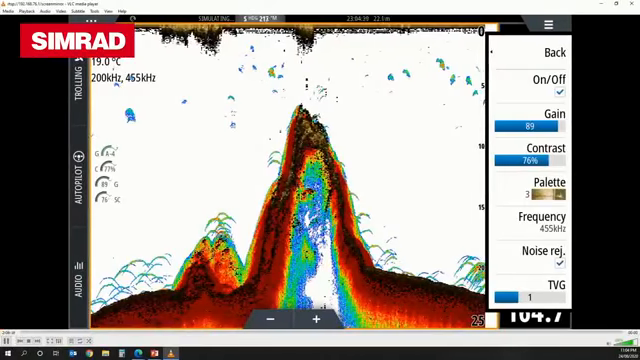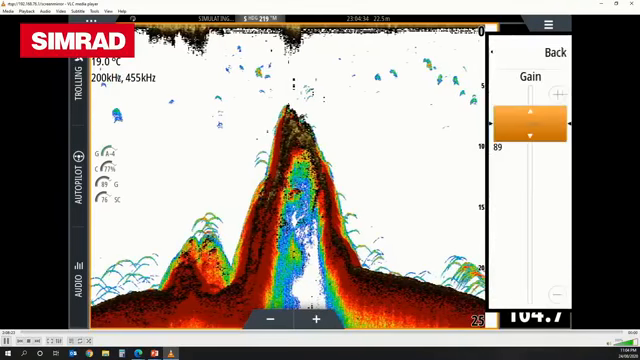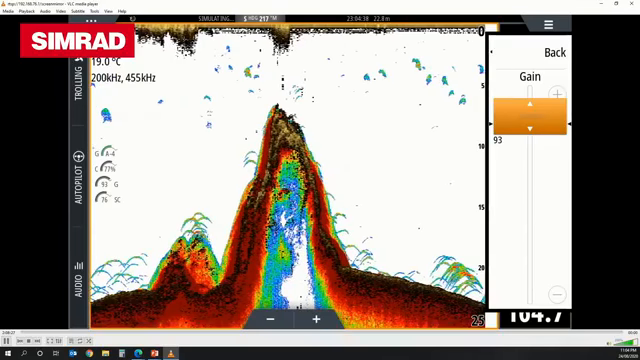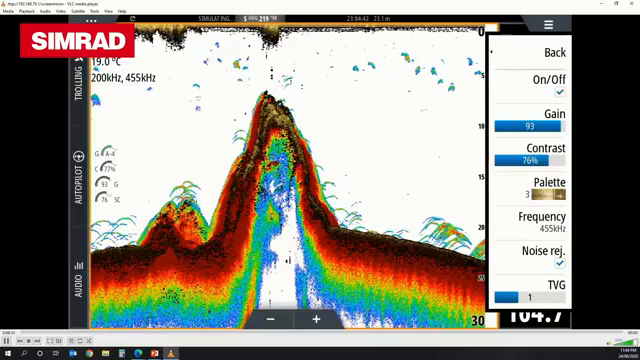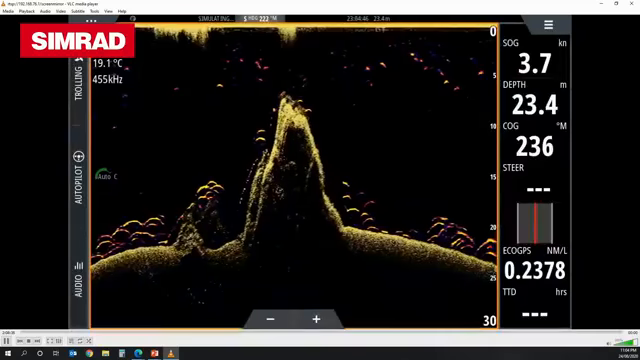So I've just turned it on there. Effectively what it's doing is taking our Downscan sonar image and laying it on top of our traditional echo sounder. Now, what we've actually worked out is there's a better way to do it, and it's actually to do it the other way around. And so what that looks like is this, which is our fish reveal function.